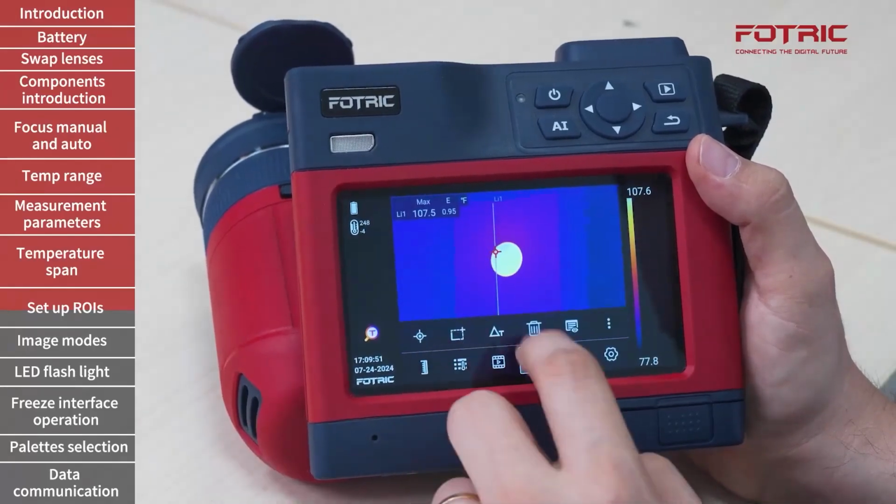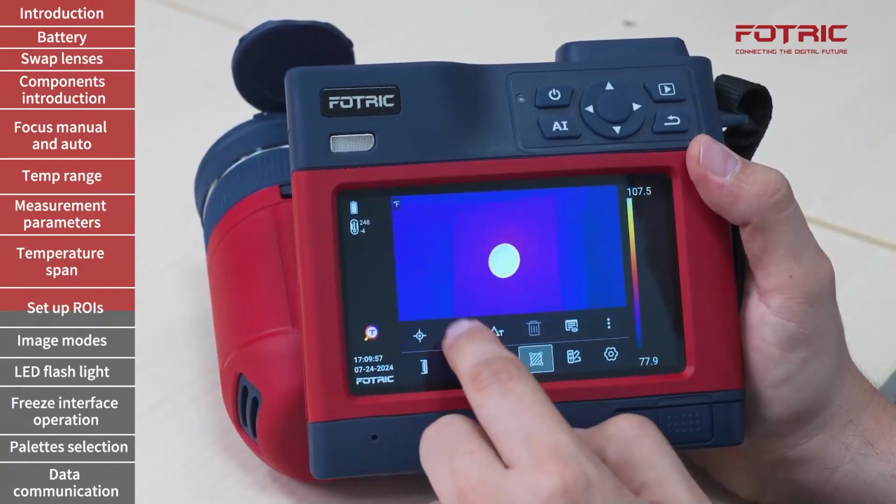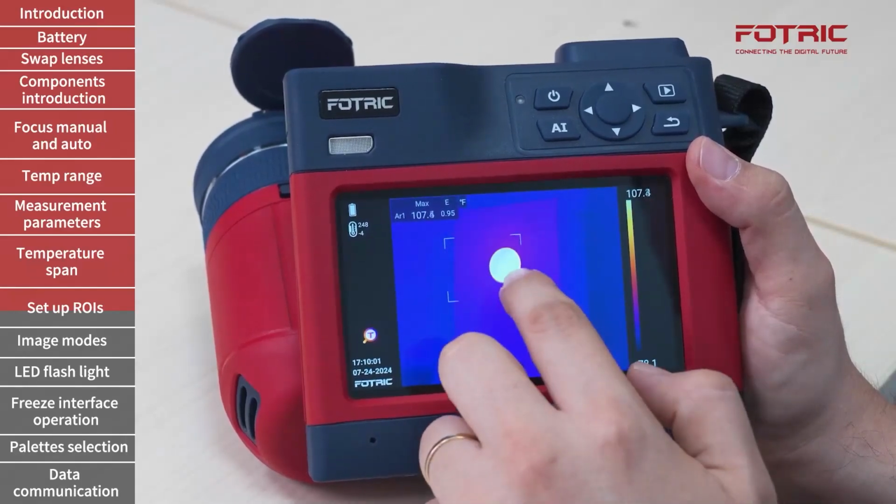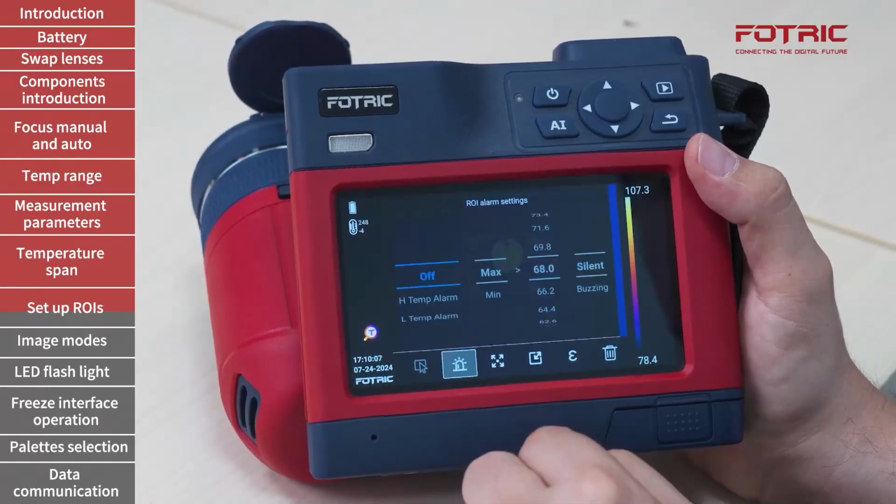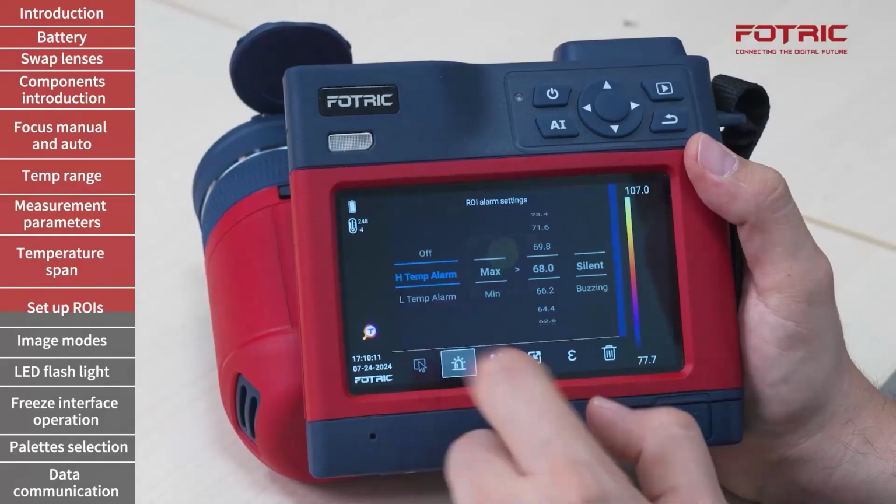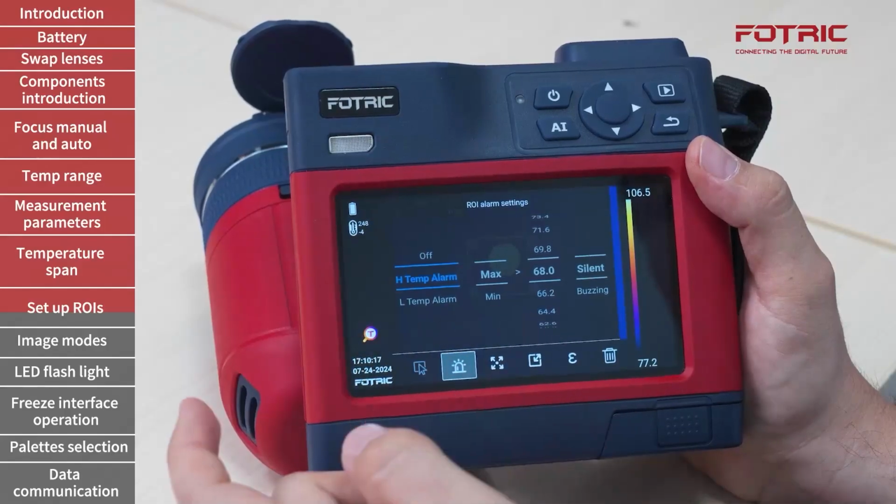Once again, I can do different other calculations with my areas of interest. I'm going to use now a box. Boxes can be located in any position, and I can also set up alarms for each and all of them. I will tap the item, the alarm, and will turn it on. The high temperature alarm will calculate anything that is above a given value.